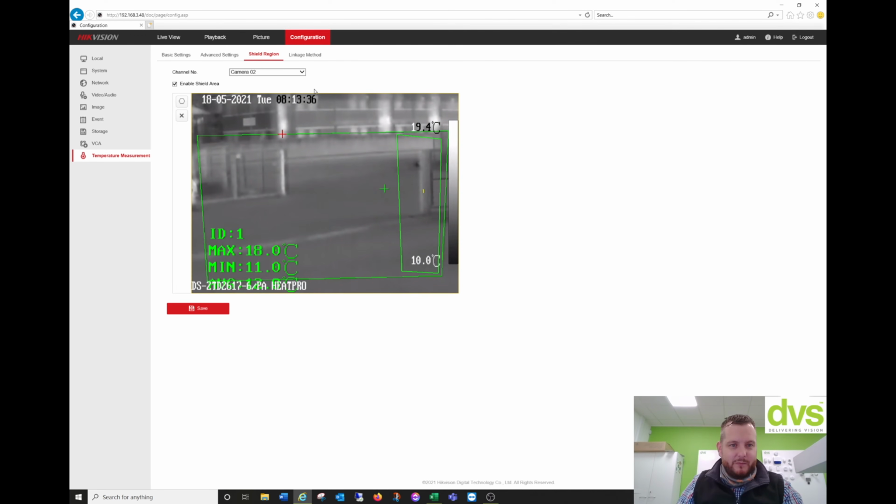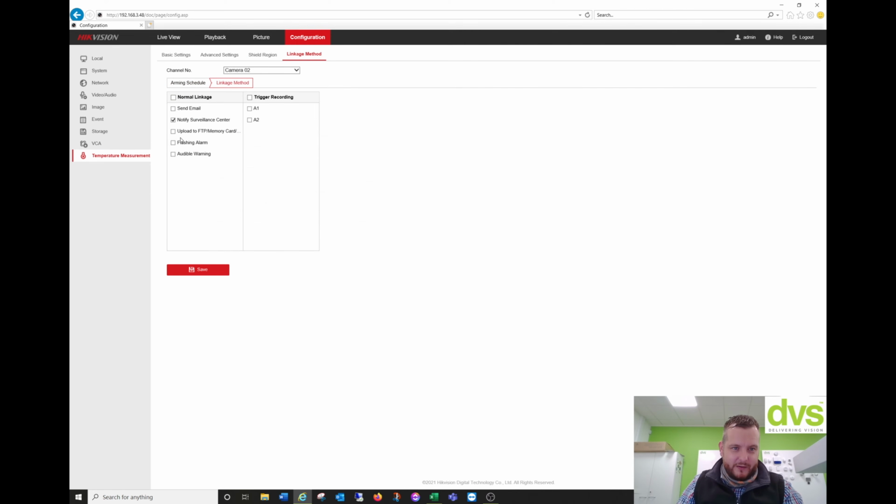So therefore we just simply mask it out. And then the linkage method, you can put the linkage method here of flashing, alarm and audio. Click yes, and that's linked to the message that we set under the audio setting earlier. But what we'll do is turn that off, because we don't specifically need that to be announced outside. But that's how you set up the temperature measurement.